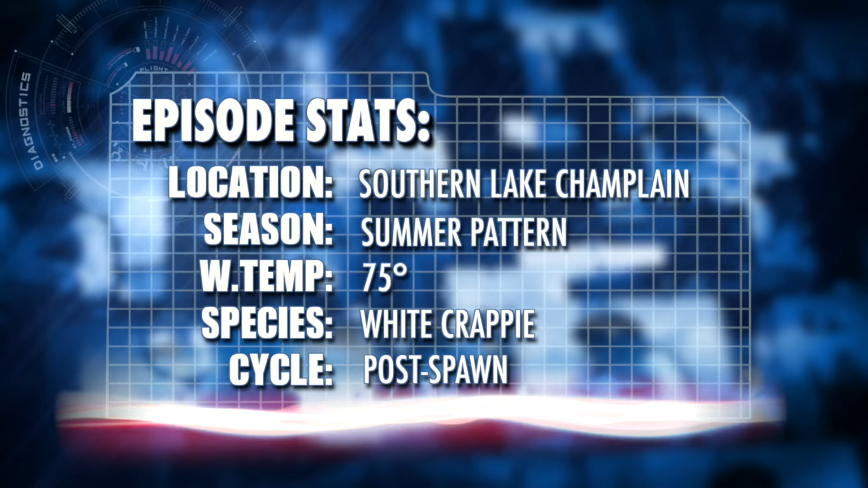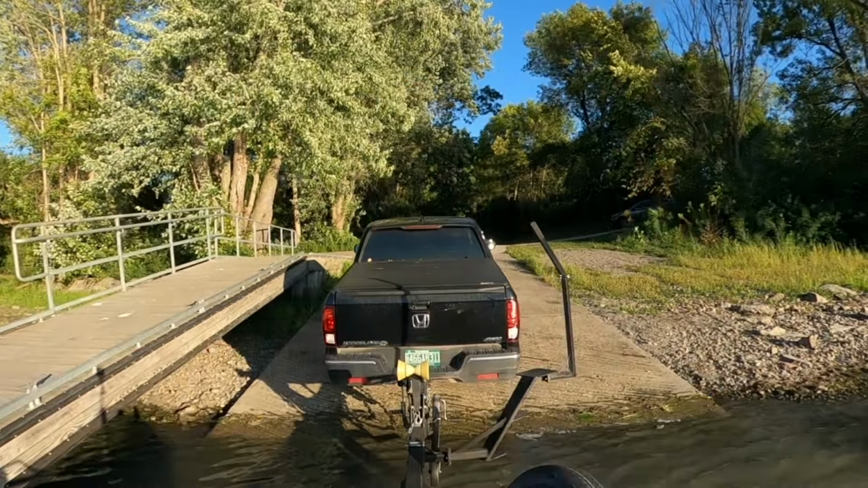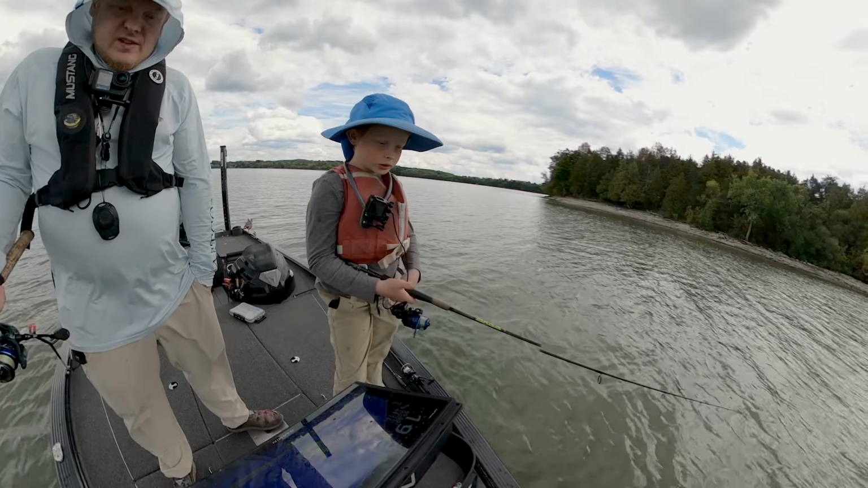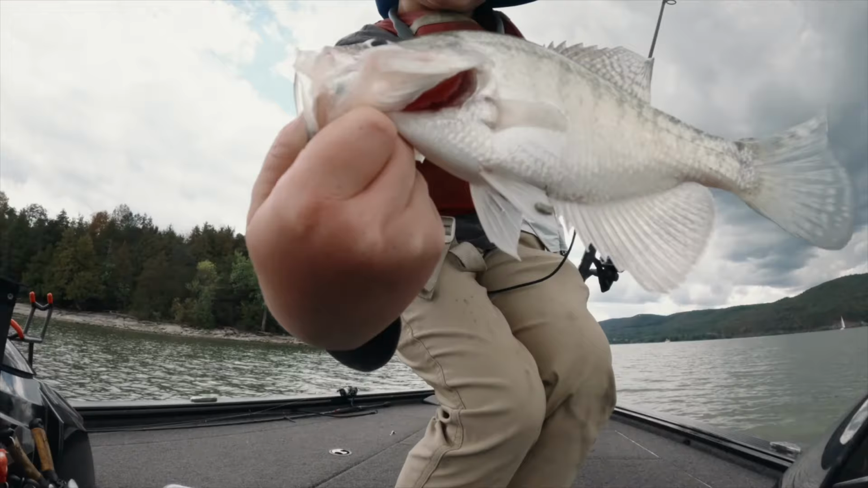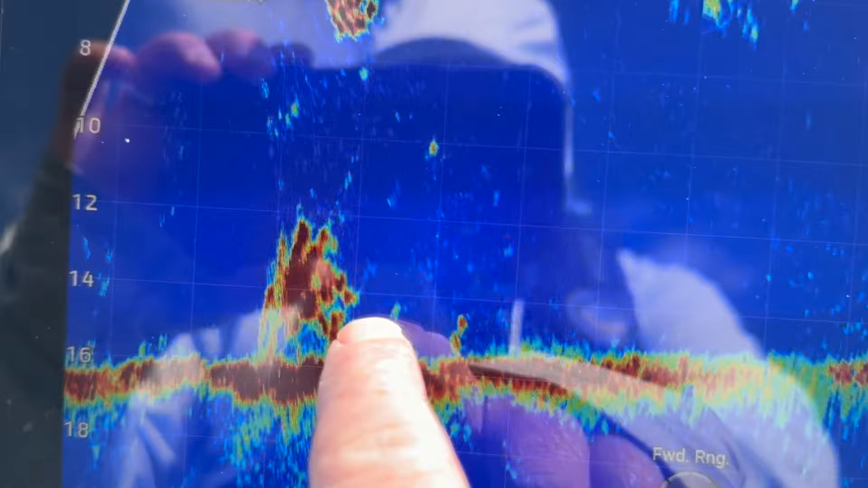Today we're out here on Lake Champlain, and we've launched out of Larrabees Point, and basically we're on the hunt for crappie. Today we found a nice mix of white crappie and black crappie, and so the primary thing is we're using electronics today, combination of either side scan and LiveScope.